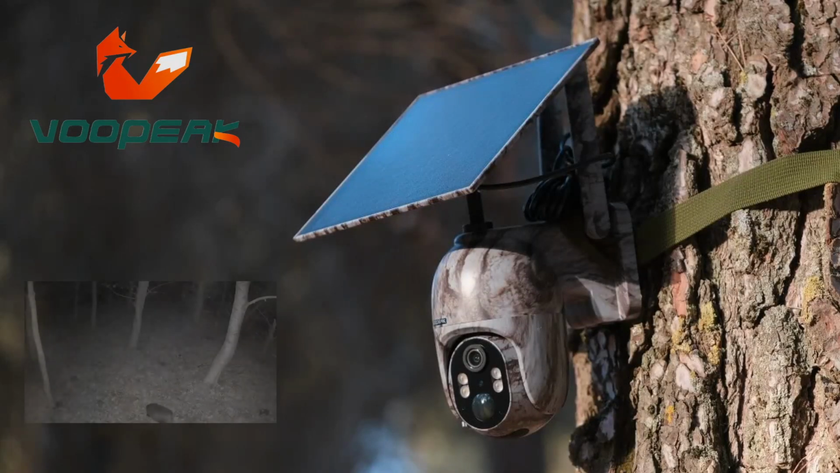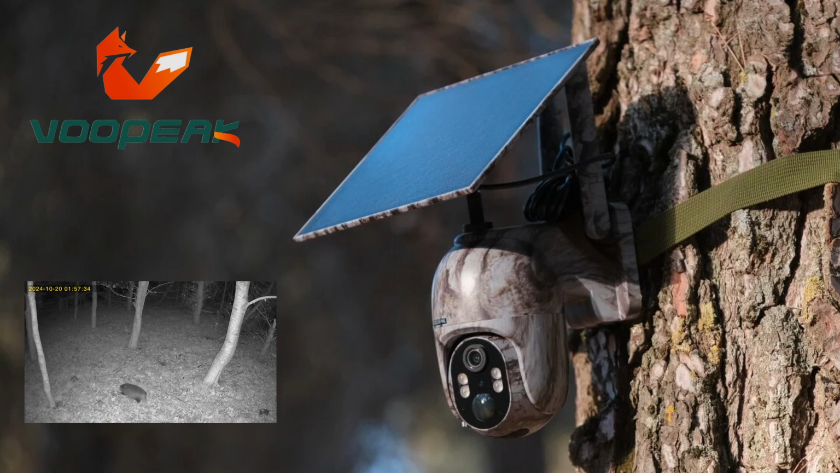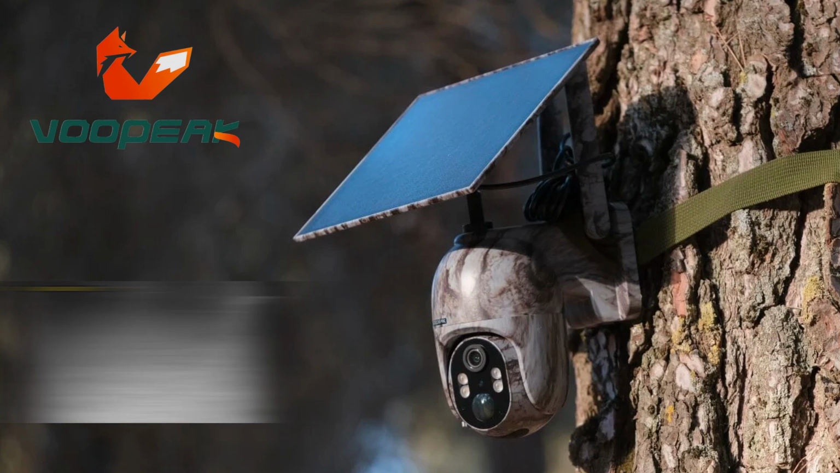Right, well, my final thoughts on the Voopeak TC27 4G trail cam. It was out for just under a week, and it was out during Storm Ashley. There was no problems with it at all. I could always link into it. I could always download footage and control the camera through the 4G network. I never had an issue with that at all, actually, which was amazing. Yeah, it's been really good.